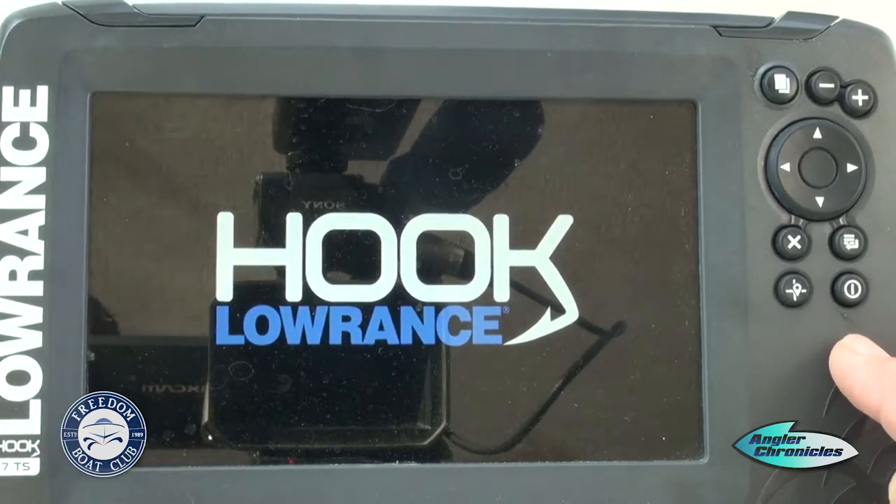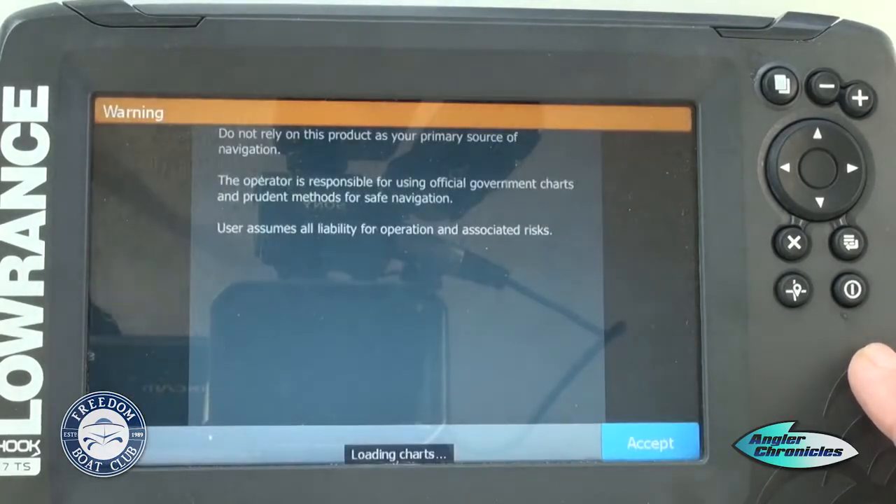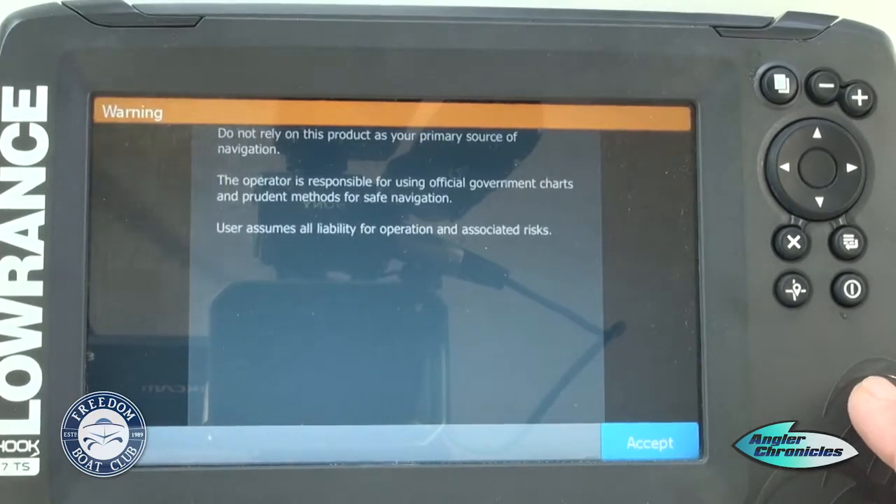It should be here any second. And you'll see that it's loading the charts. This is a MFD, which is what we call a multifunction display. You can do your charting on here, your waypoints, your navigation. Here you can see loading charts down here at the bottom. We're going to accept it. It's just an acknowledgement that you're here to use the machine responsibly.